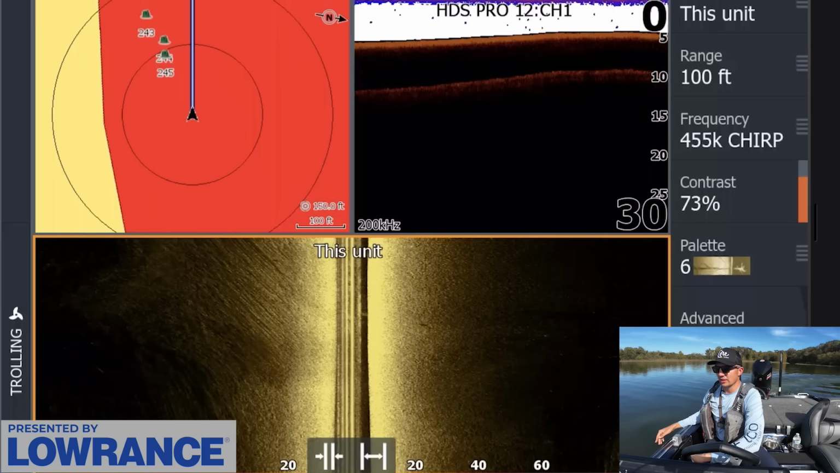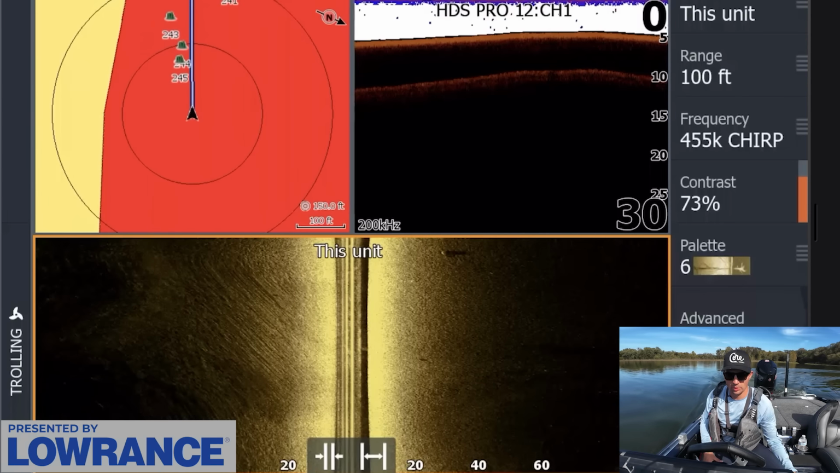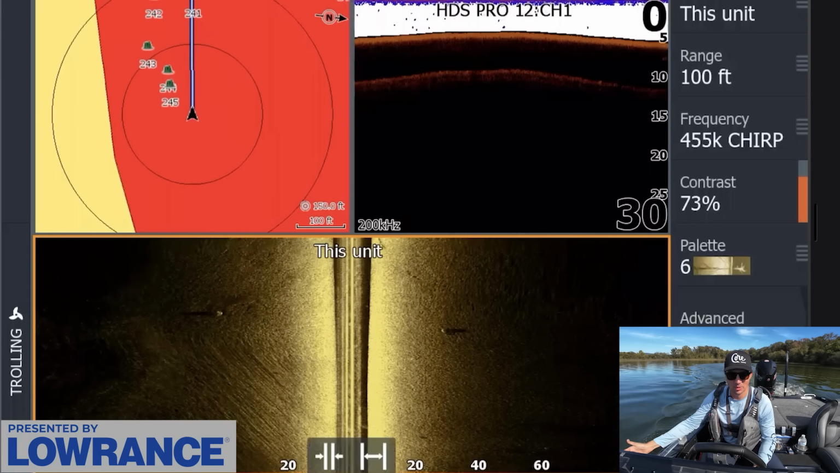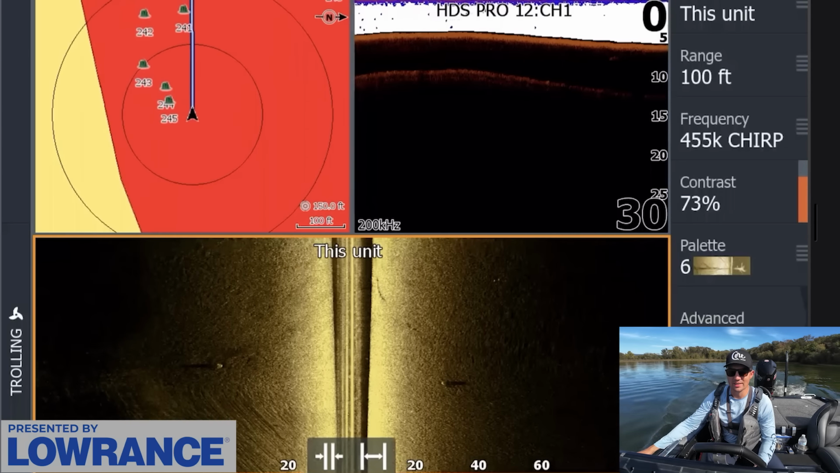I'm gonna get back out here, and I wanna make one more pass a little bit deeper and just mark some more brush. I'll probably just cut that out and then we'll just jump to fishing, because I mean, you kind of already seen the process. This is marking the brush, but I'll see you guys when I find something else.